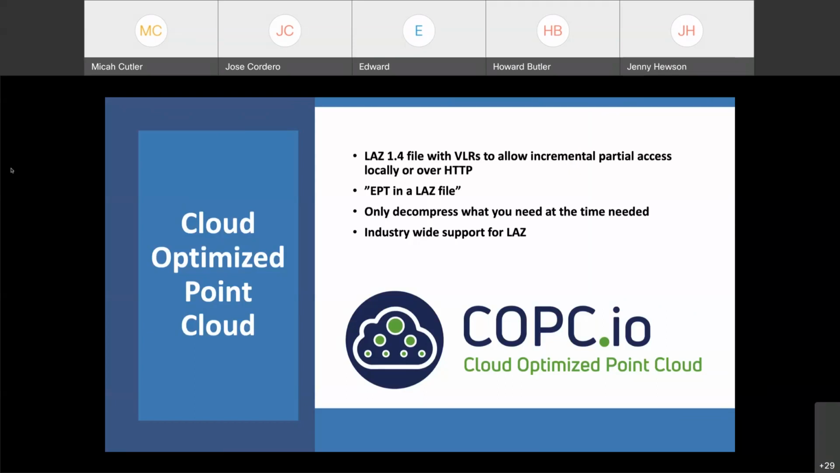It takes advantage of the fact that most of the industry has pretty good support for LAZ, and many of the data warehouses and public data sources for aerial LiDAR data are using LAZ because LAZ provides really great compression. It doesn't have any cost, and most of the tools have capability for it.